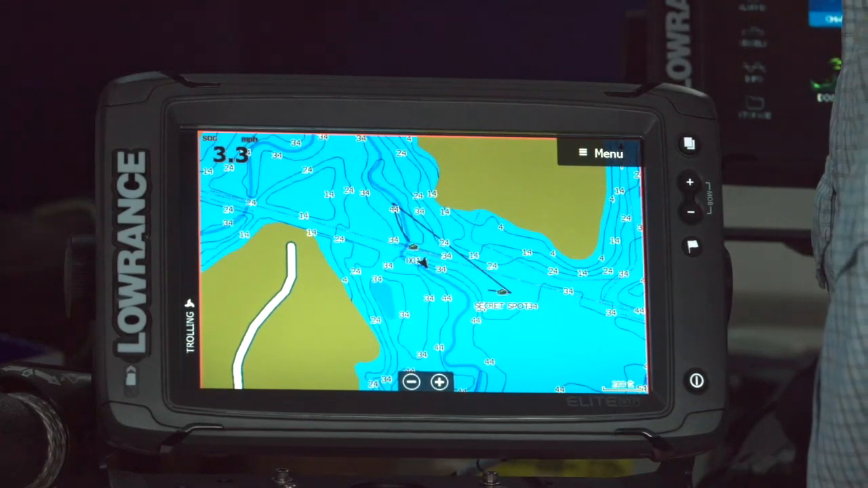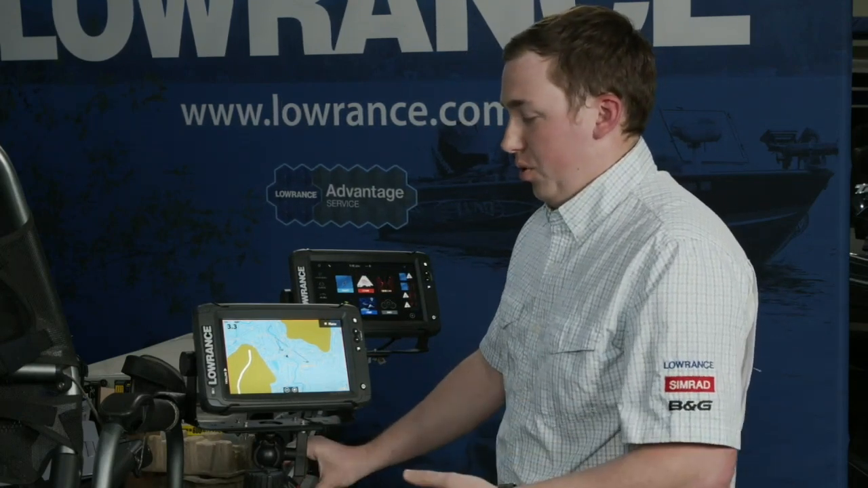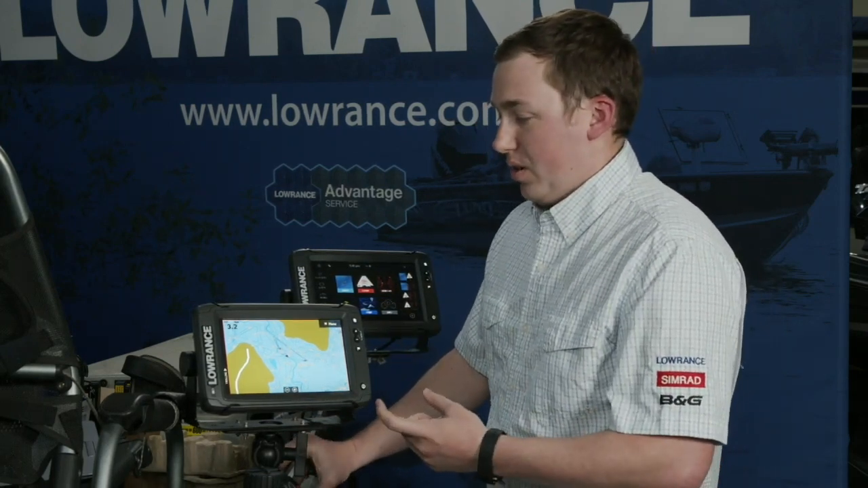How do you do live mapping on the Ti? So live mapping is actually a really powerful tool. If you're on a lake or a body of water where that built-in base map doesn't have a lot of coverage, or if you're going to a new area and you want to see what contours are there, you can make your own charts. And you can do that in a couple of different ways. With Elite Ti2 or with any of the HDS products, we have a feature called Genesis Live.